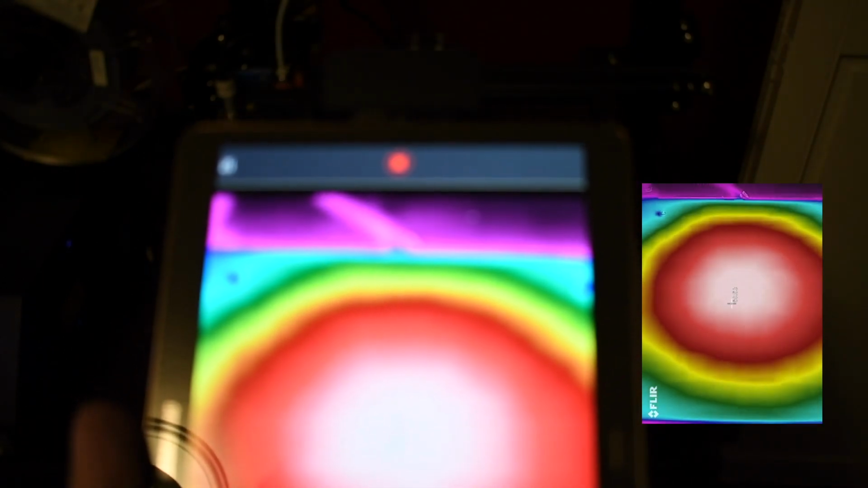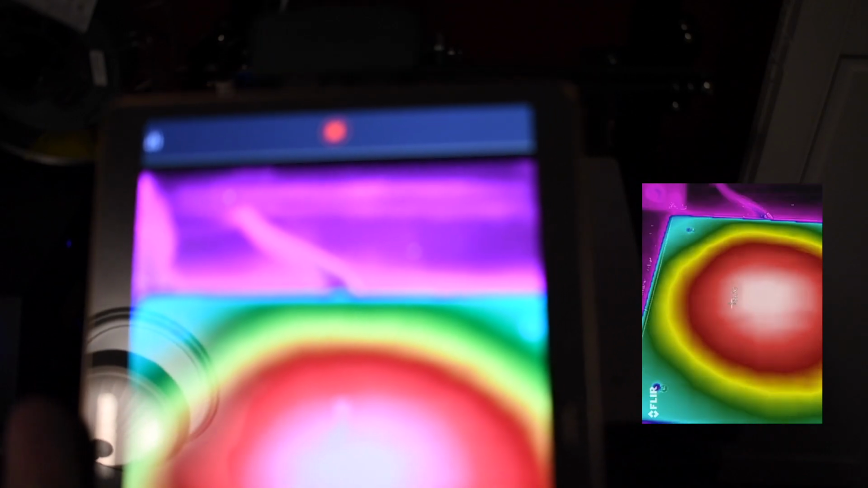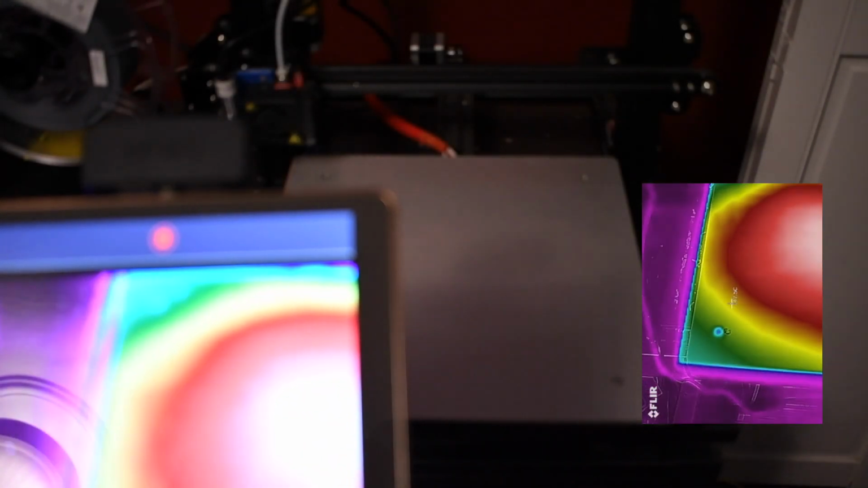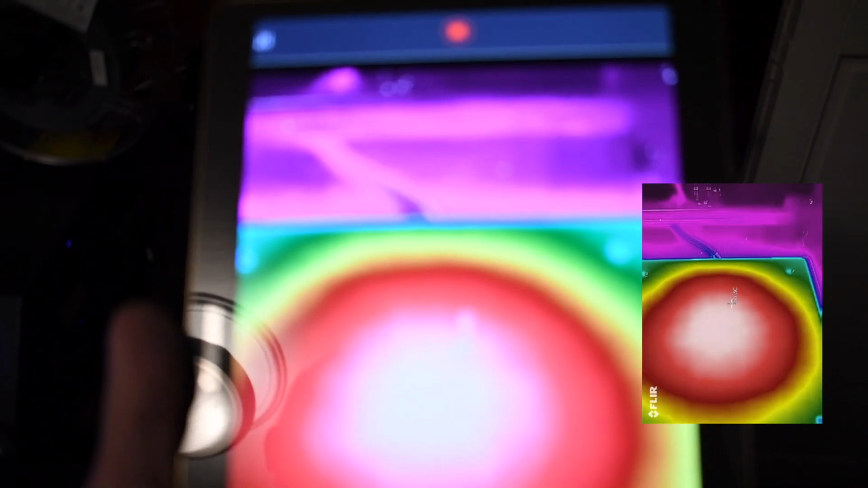I suspect that the metal is playing as an insulator to the pad and will catch up at some point. But this goes to show that it's probably a good idea to not start the print job immediately and give the heater a chance to get the actual plate up to the expected temperatures.